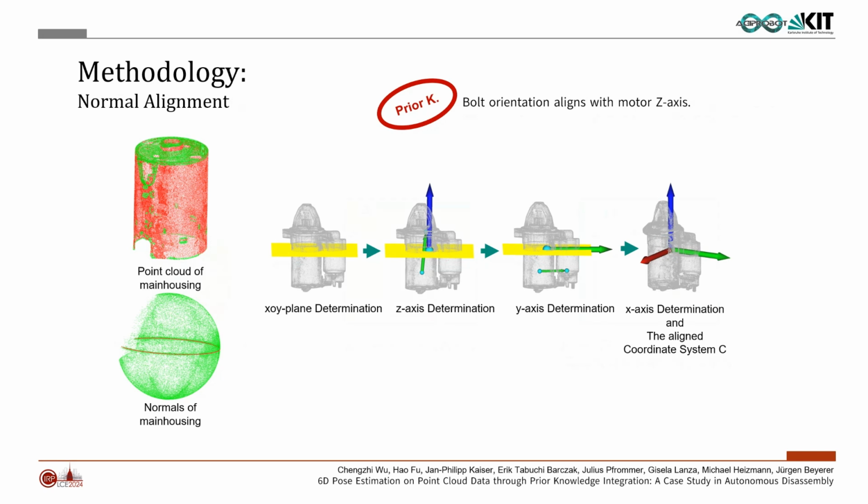With this plane as a reference, other orientations can be determined. Z-axis is defined perpendicular to the XOY plane. The positive direction of Z-axis is determined by the relative position of centers of main housing and connector. Y-axis is defined to coincide with the projection of the line connecting centers of main housing and solenoid. Finally, X-axis can be determined by Z and Y-axis.